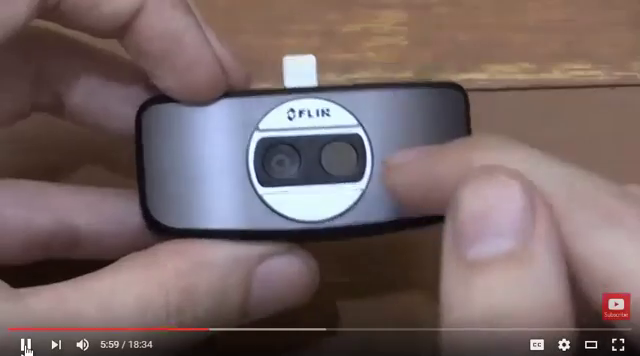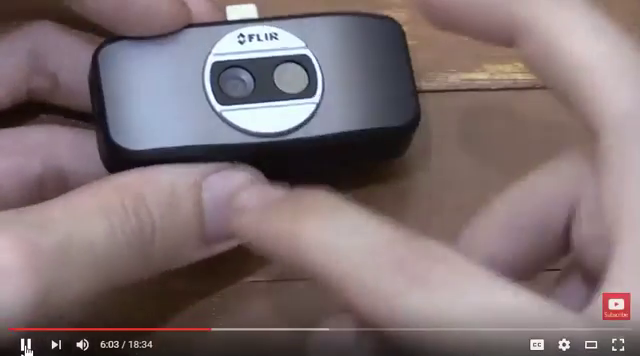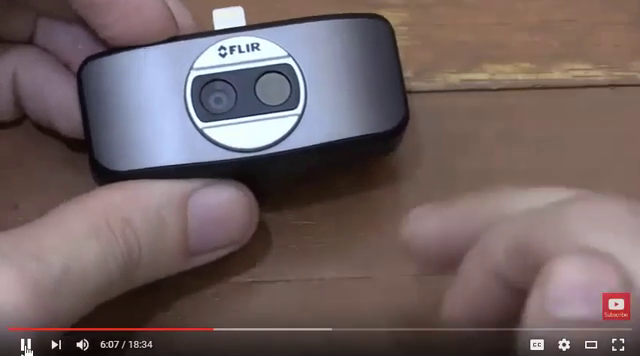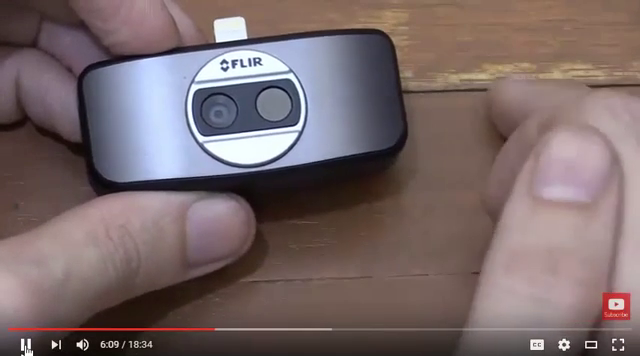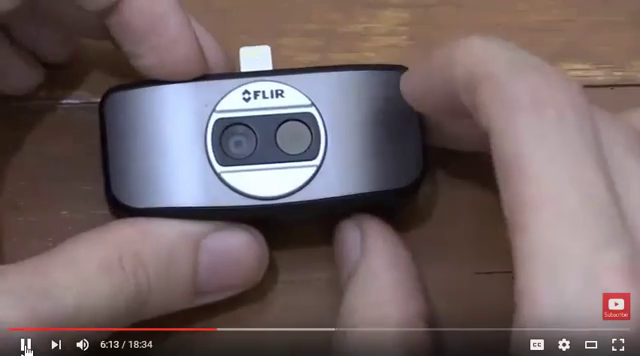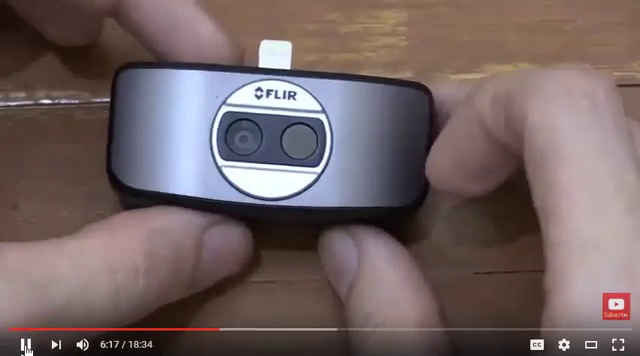The only time when you have a slight problem is if you get too close to something, then sometimes the two images don't line up very well, but they've already handled that in the app where there's an option, a slider, where you can basically line them up. So if you're going very close to something, you can adjust that and fix that issue, something that was a bigger issue before but not with this latest version.